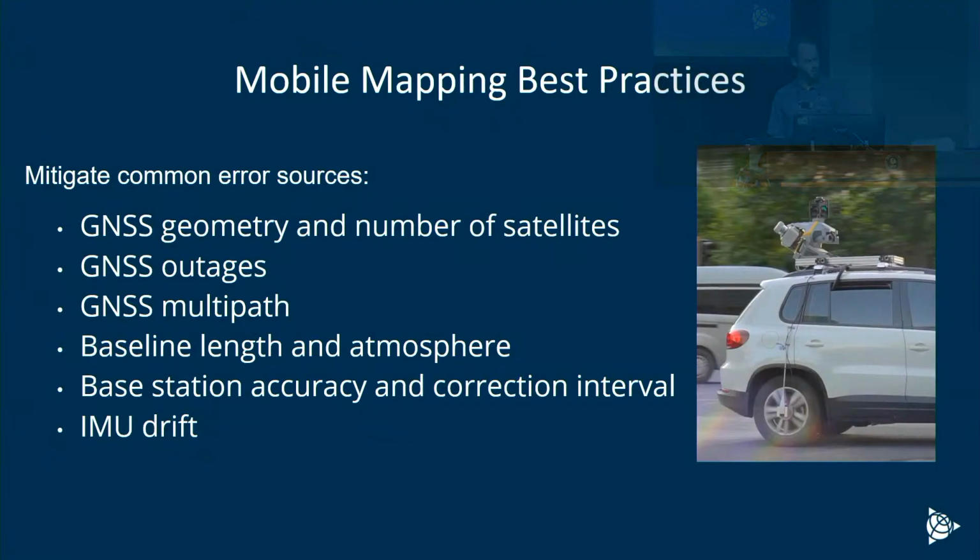And with that, before I pass it off to Scott to talk about some of our challenging projects we've overcome together, I did have a few of these slides in my last year's presentation, so I don't want to go too deep into it here. But some of you out there don't actually collect any of the LiDAR data. You just do some of the processing. And it is important to know where your error sources are coming from and how to mitigate them. Of course, in this case, GNSS geometry and outages are going to be a big one.